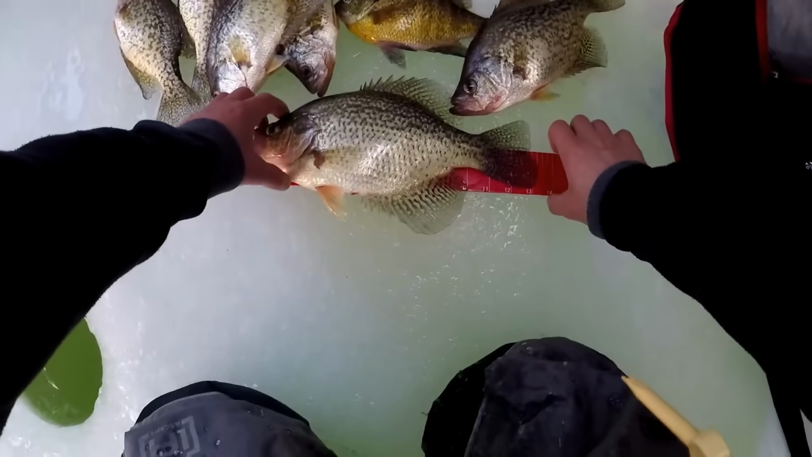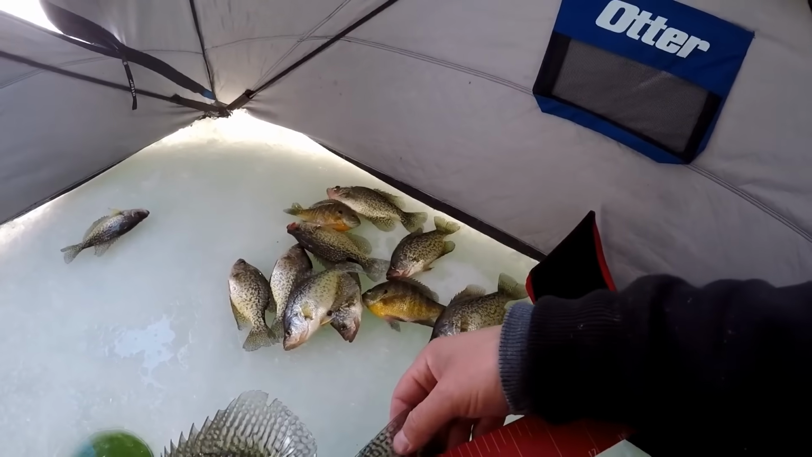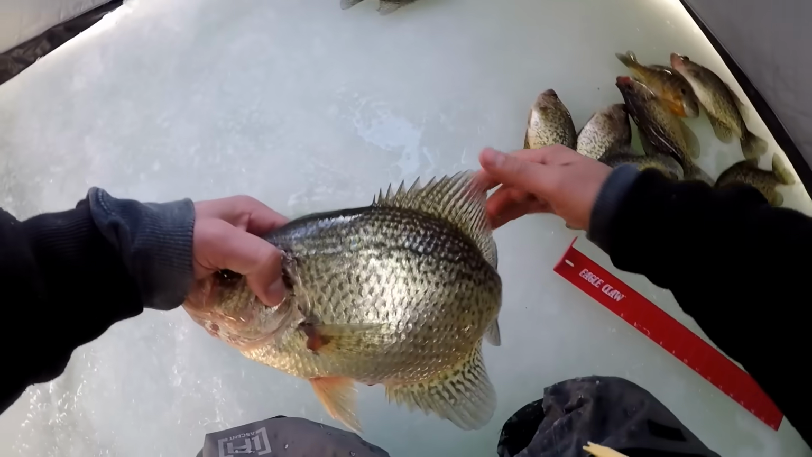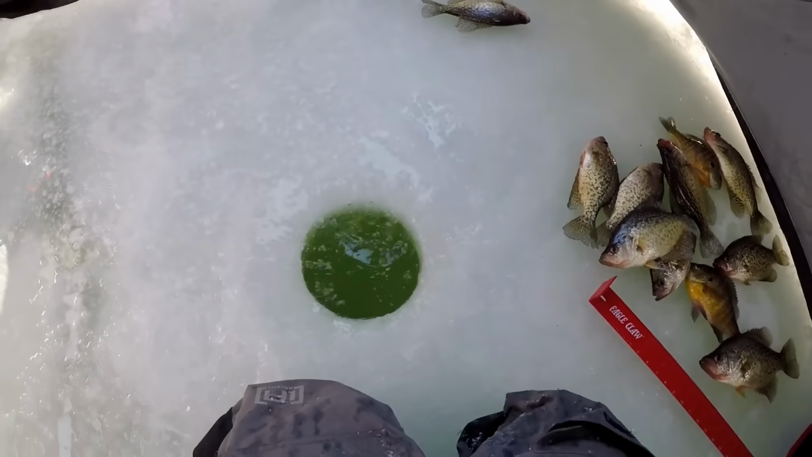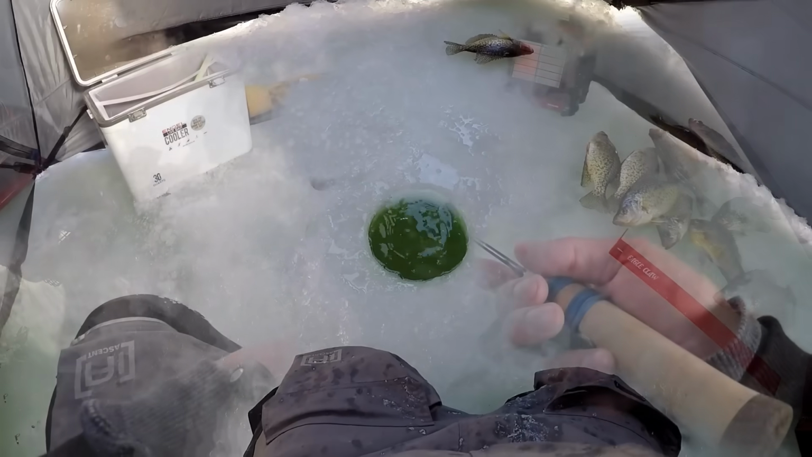Alright, I just ran this fish inside the fish house quick so you guys could see. But this guy is roughly 13 and a half inches. 13 and a half incher. And he's gone. I just ran him to the house quick because it's cold outside. I don't want anything to happen to him. But that was a freaking tank.